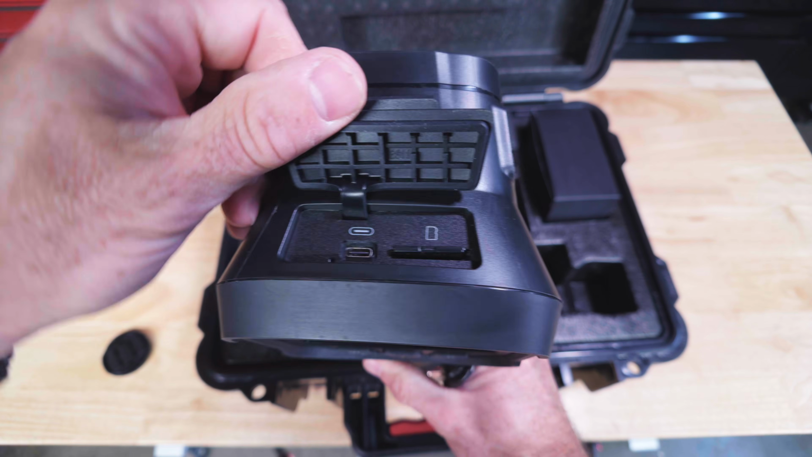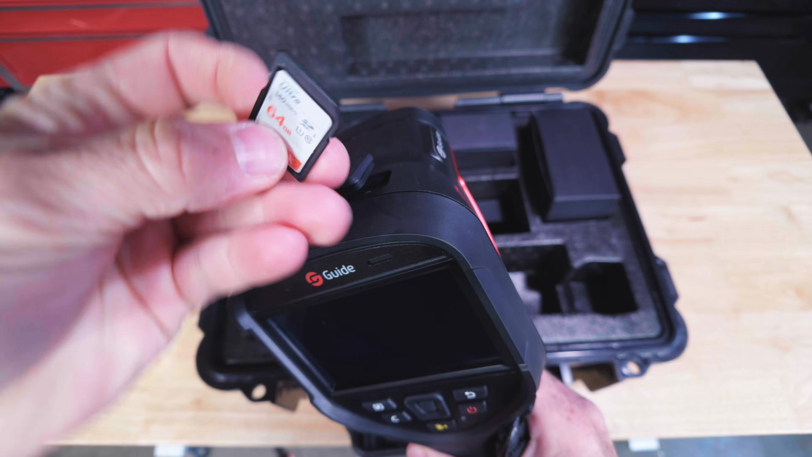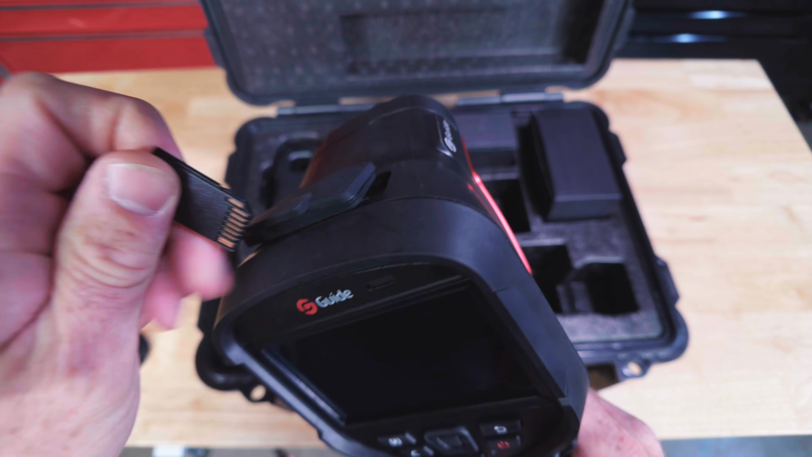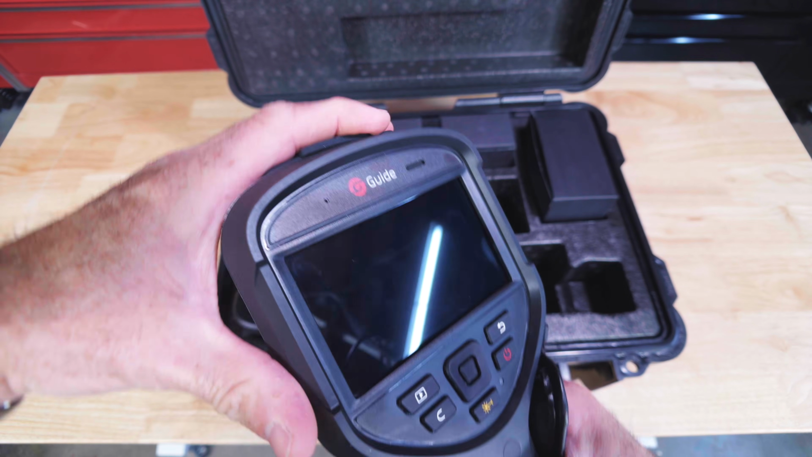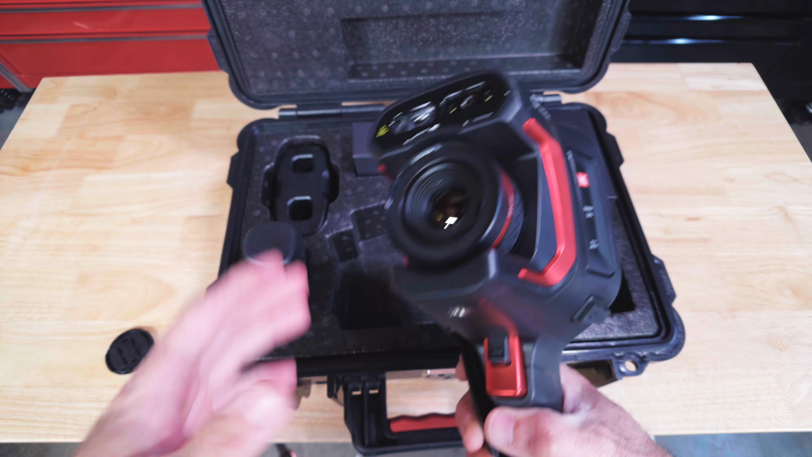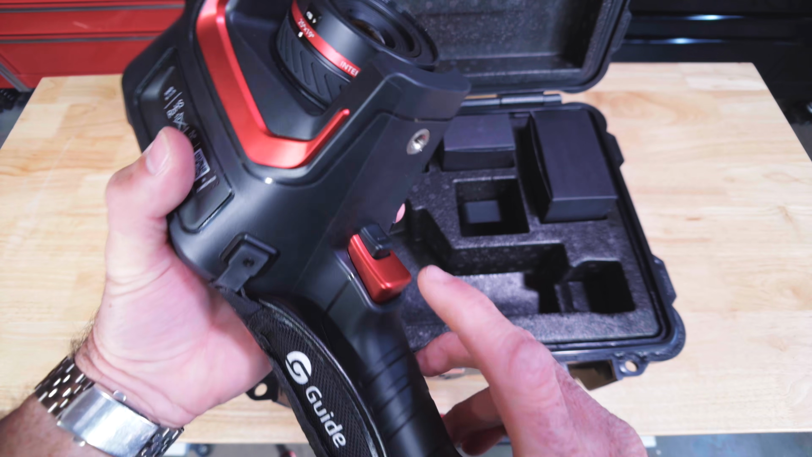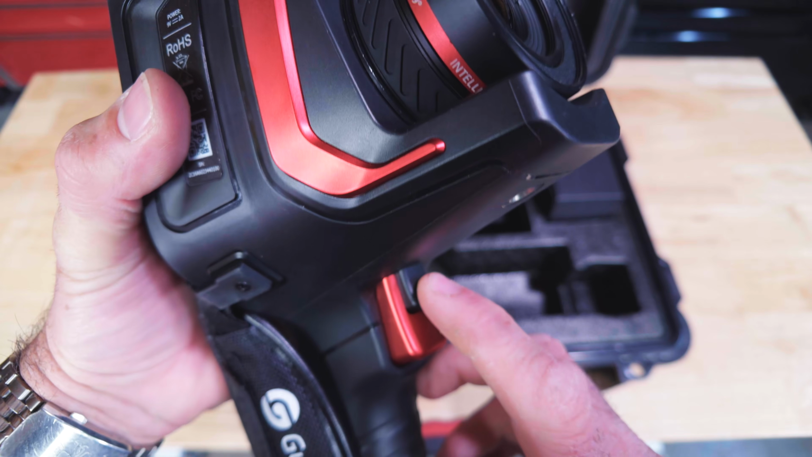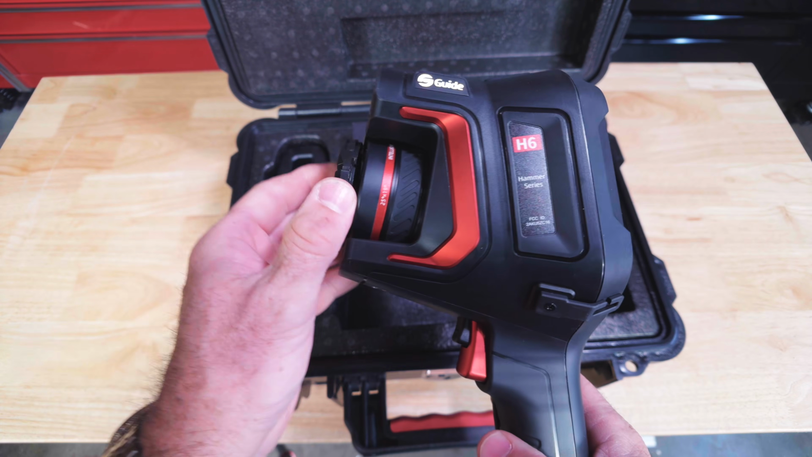We've got a USB-C port and an SD card slot. The SD card it came with is a 64 gig SanDisk Ultra, a good quality name brand card. It does, however, have internal storage, so I actually haven't saved anything on that SD card. Everything from all my goofing around has been on the internal storage. Double trigger. This is for taking pictures and video. This is for focus.